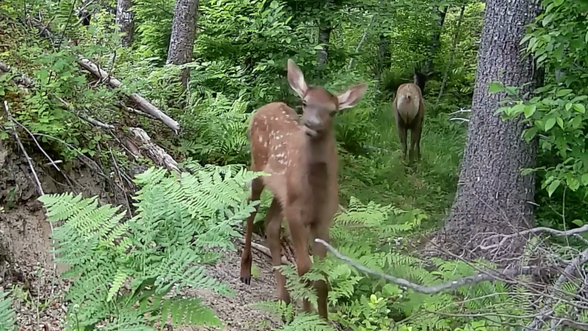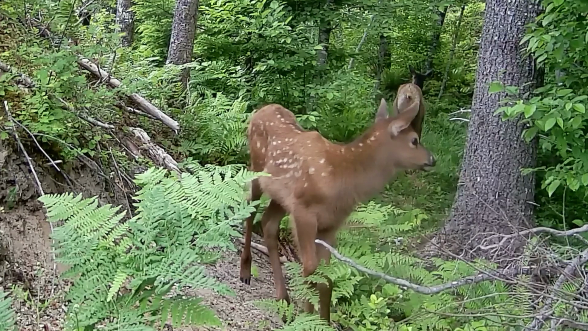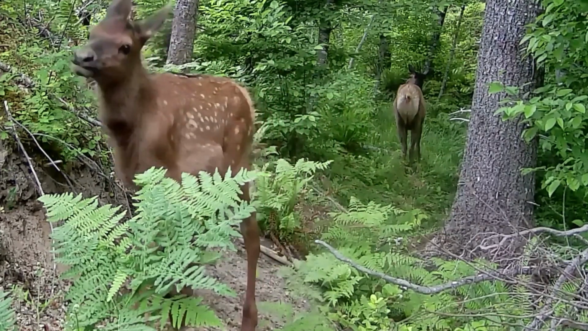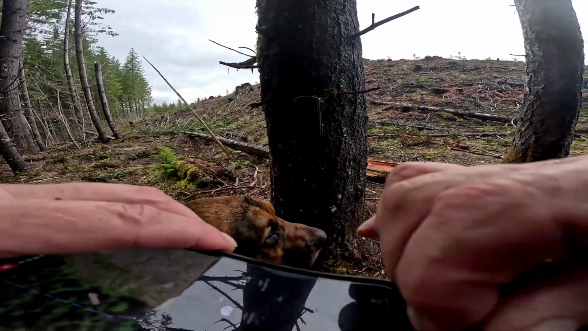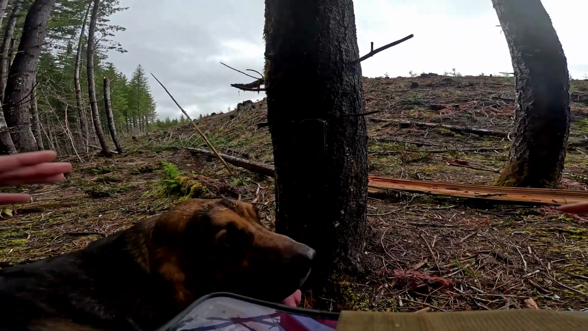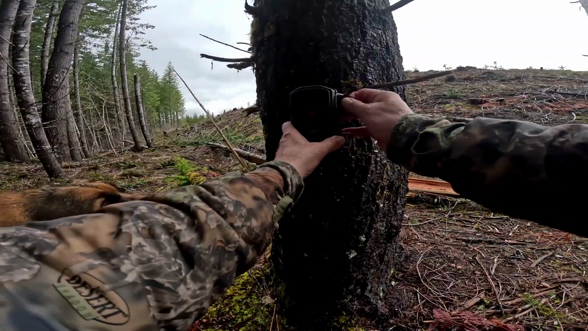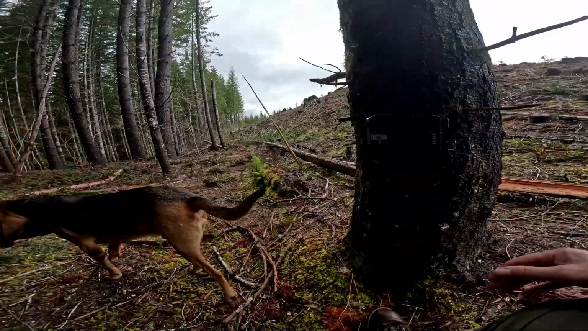I don't think it's any surprise to anyone that electronics in the woods and moisture don't always mix well, especially during the winter. They just don't last that long. After a year constantly being out there, there's just too much internal condensation with the big temperature changes, and a lot of water coming out of there.